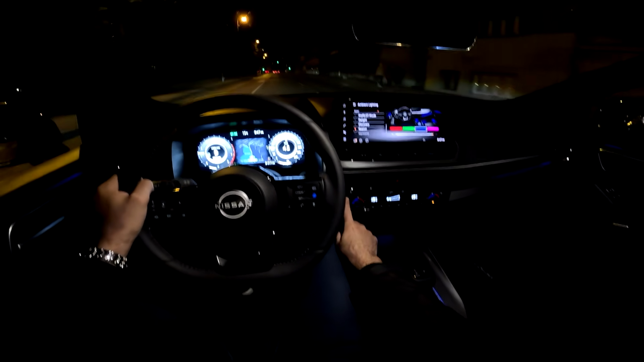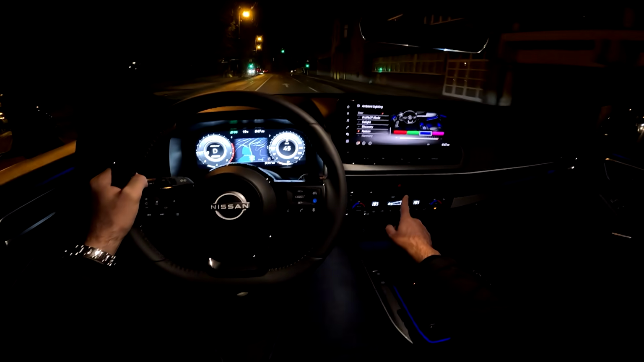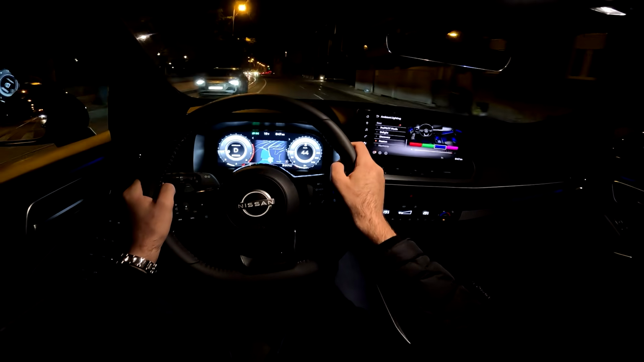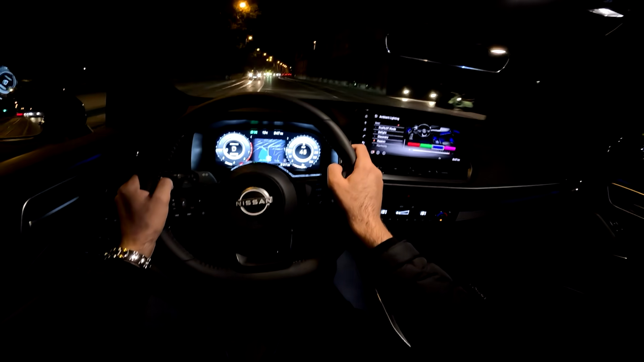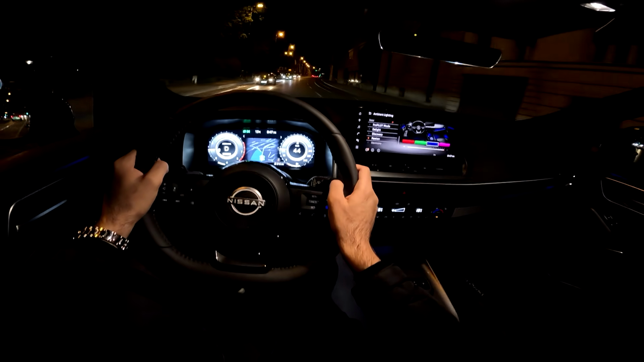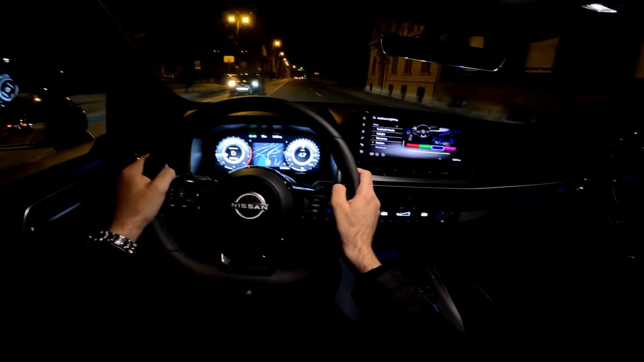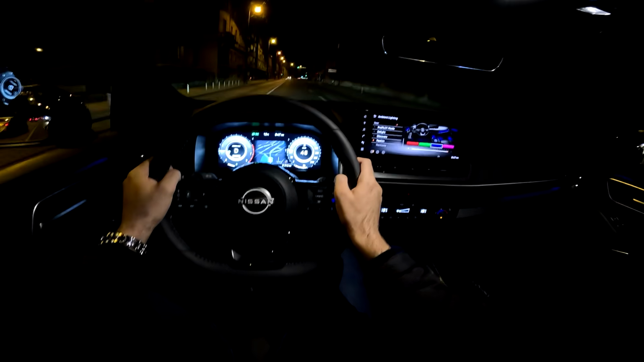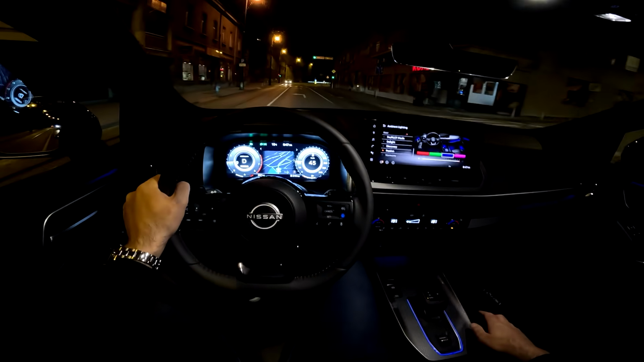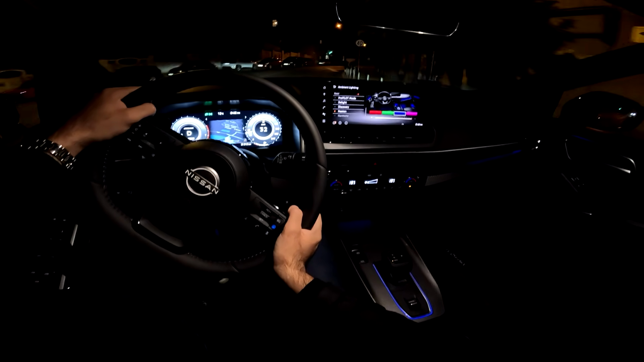This car also has the heated seats, which you can turn on here, both for the driver and passenger, and then the heated steering wheel, which is here. But I'm not going to be using that right now. It's not that cold. It's actually 15 degrees outside, so that's pretty good. And this mild hybrid powertrain, 158 horsepower, again paired with the automatic transmission, is so nice and smooth. I really love every kilometer that I drive with this car.